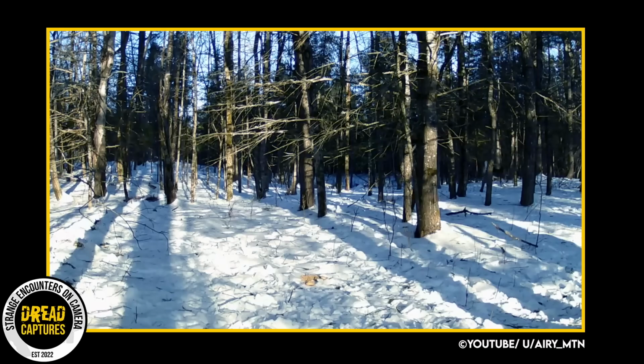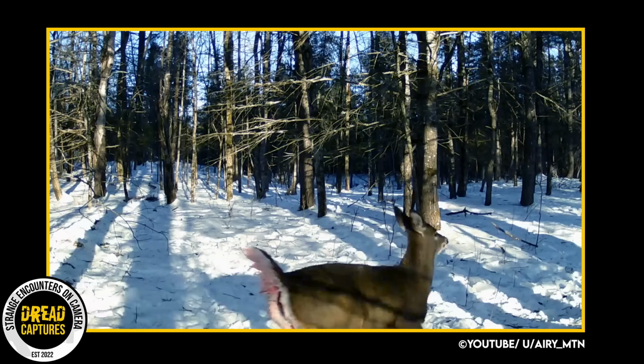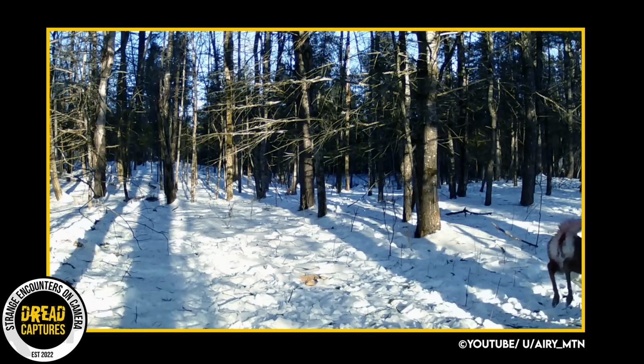Incredible footage here. Caught in the northeastern state of Maine, we see some white-tailed deer bound through the trees, and we quickly see why they're running. A pack of coyotes are on their heels. I love seeing this type of real-world action in the wilderness.